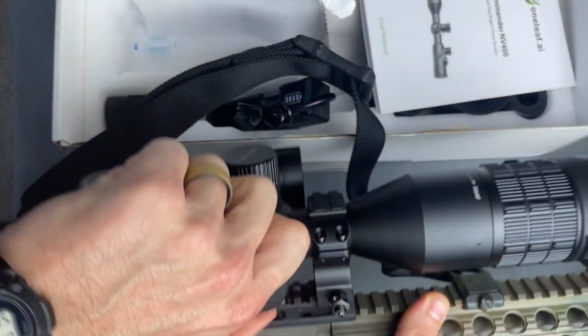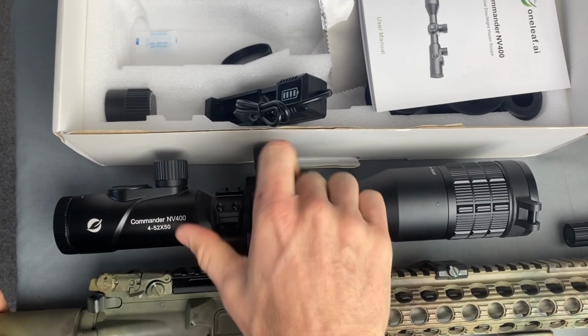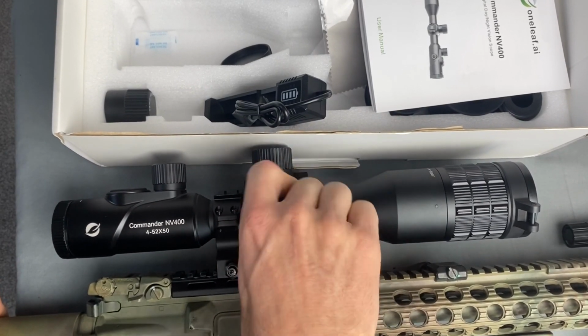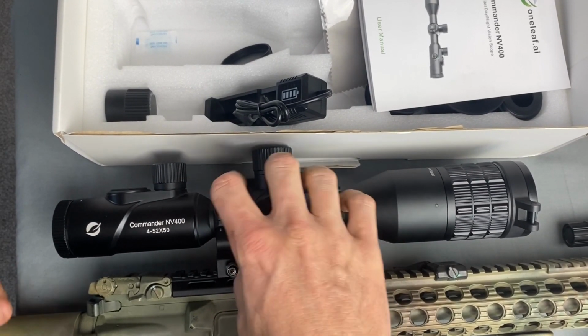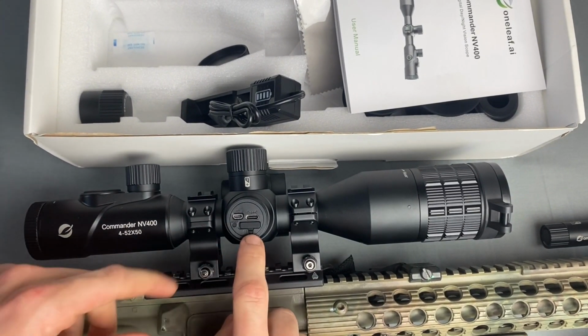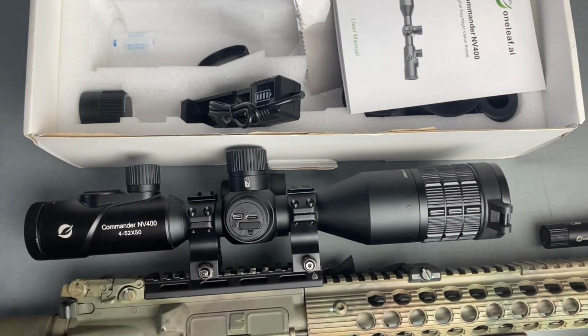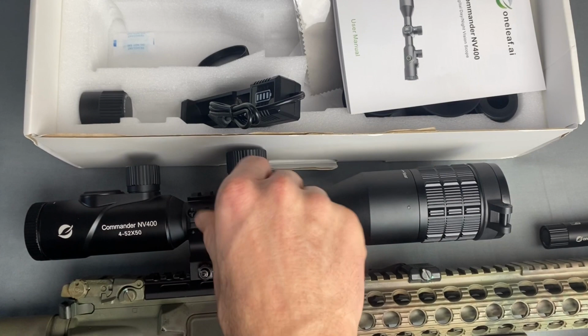I'm setting this thing down because, like I said, it's heavy. Take this scope cap off, and you've got your memory card in there. It looks like a little small HDMI for video transfer, and you've got a Type-C right there for charging.